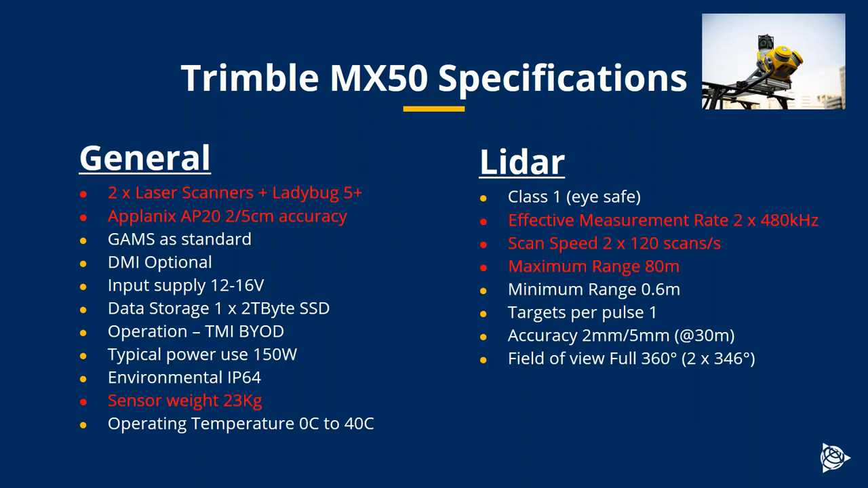It doesn't mean this is our expected maximum range. It means that the system will perform to 80 meters and it cuts off at 80 meters.